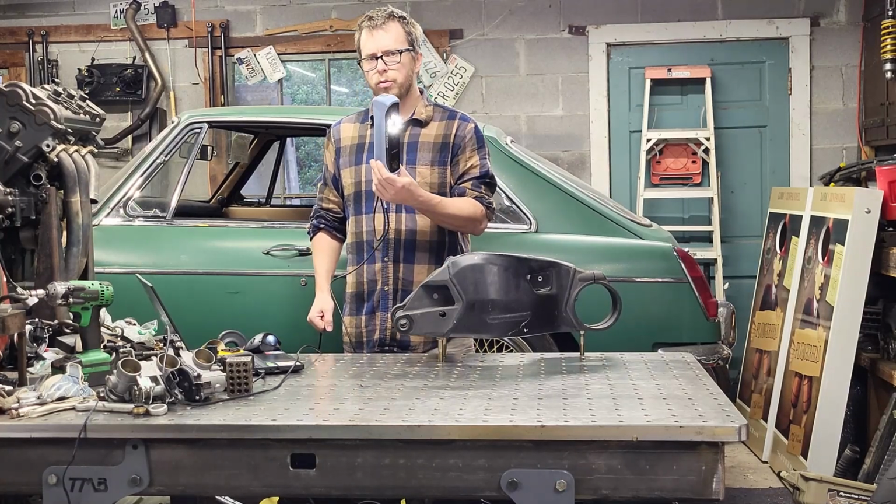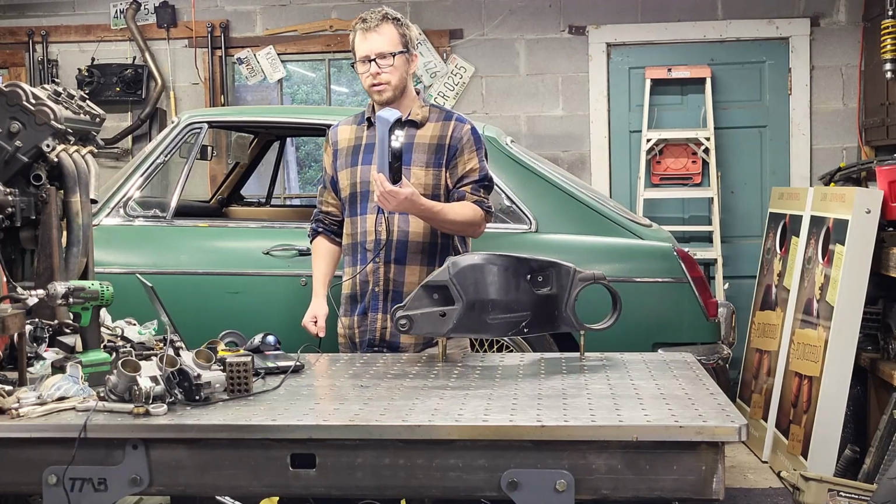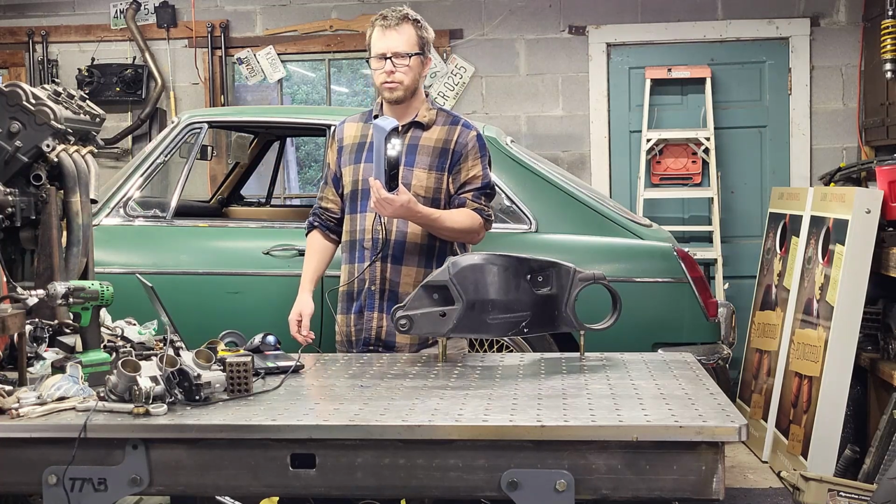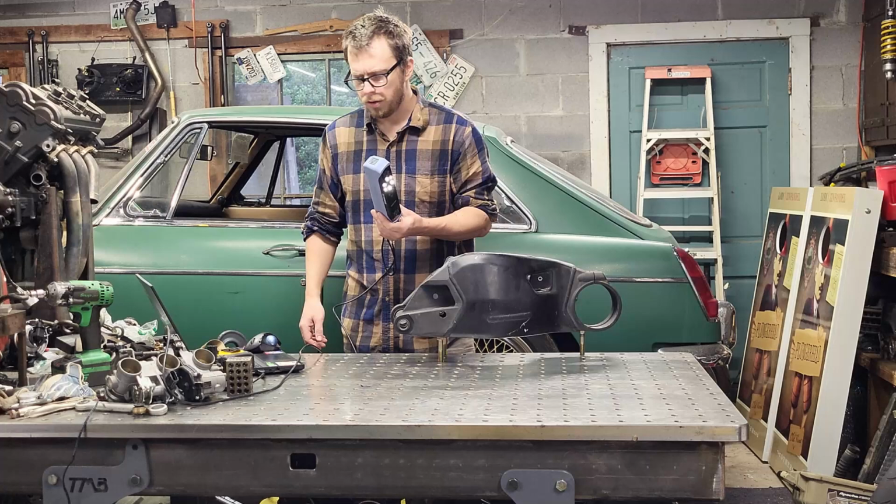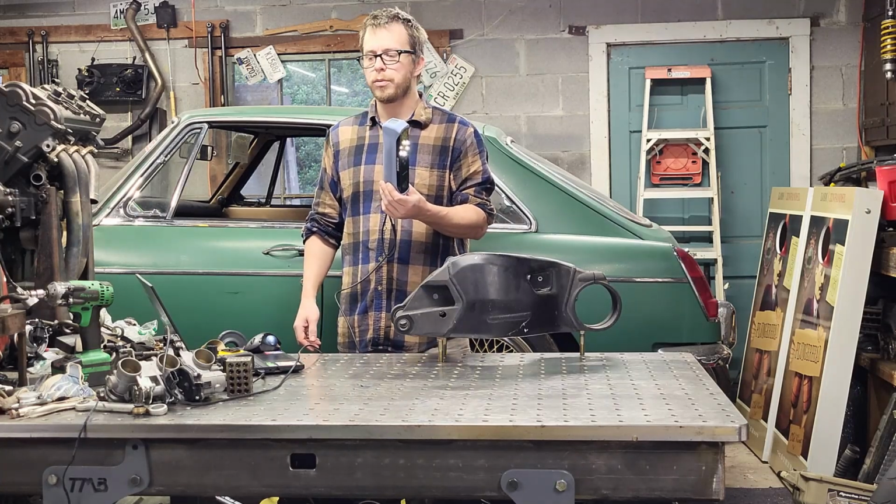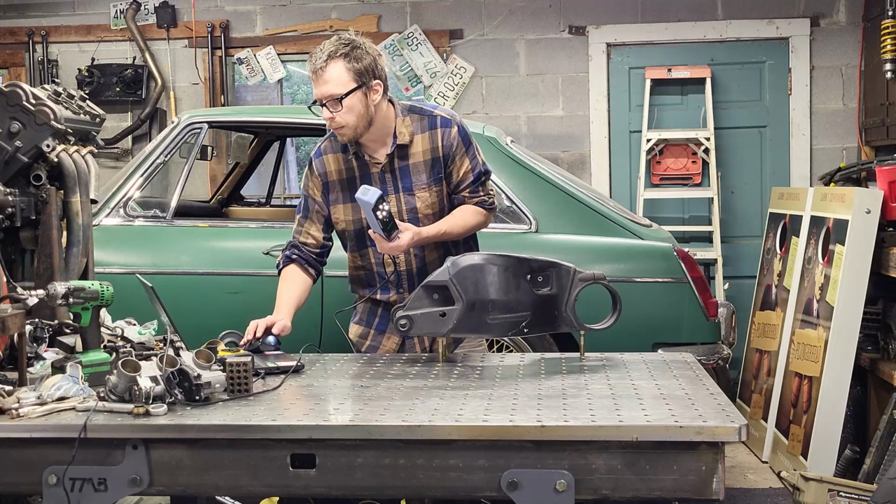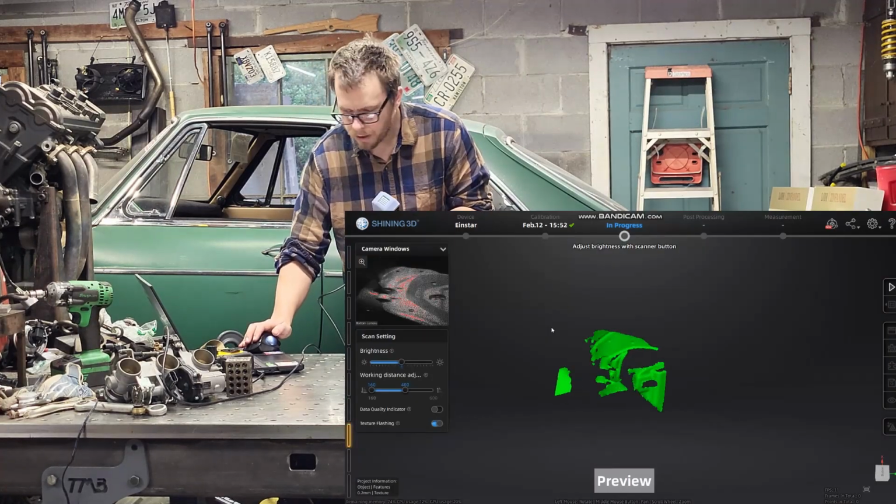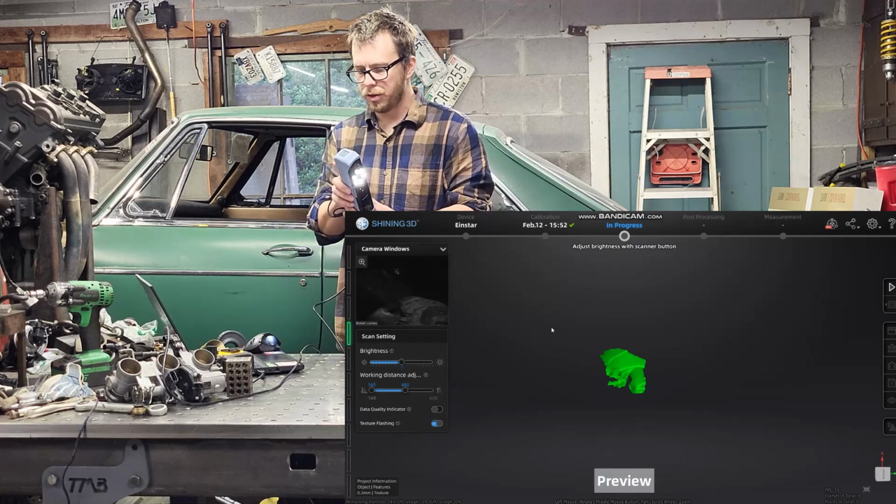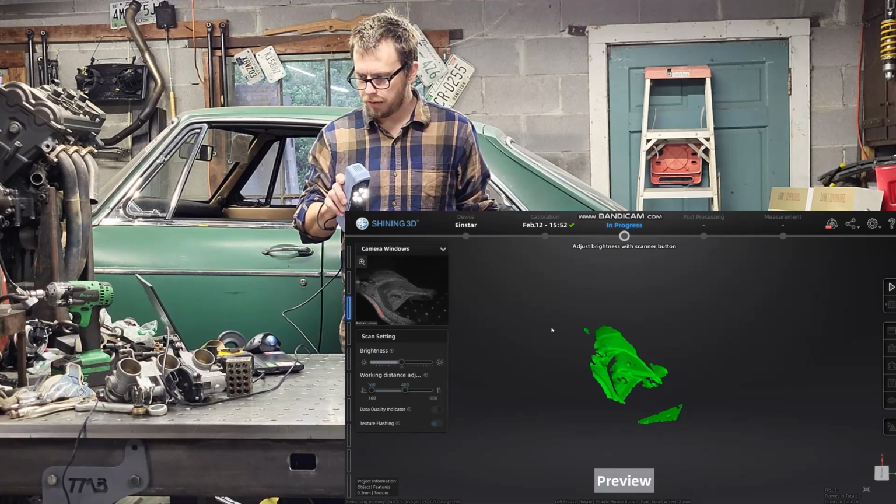Another thing, this won't do clear translucent surfaces, reflectors on stuff like motorcycles, blinkers, taillights. This isn't going to do it. But there are workarounds for everything. You could always spray that with something and get by with it. So that color looks good.